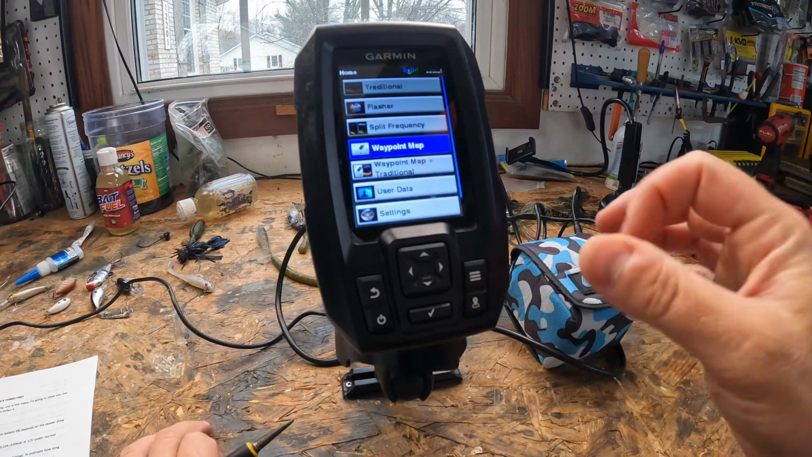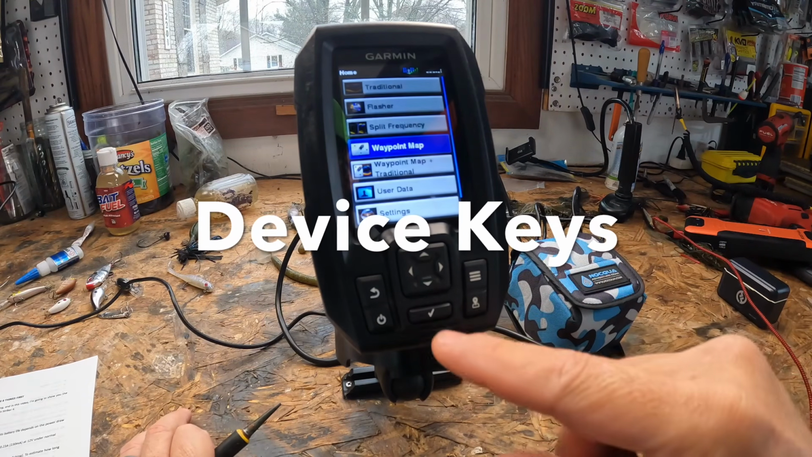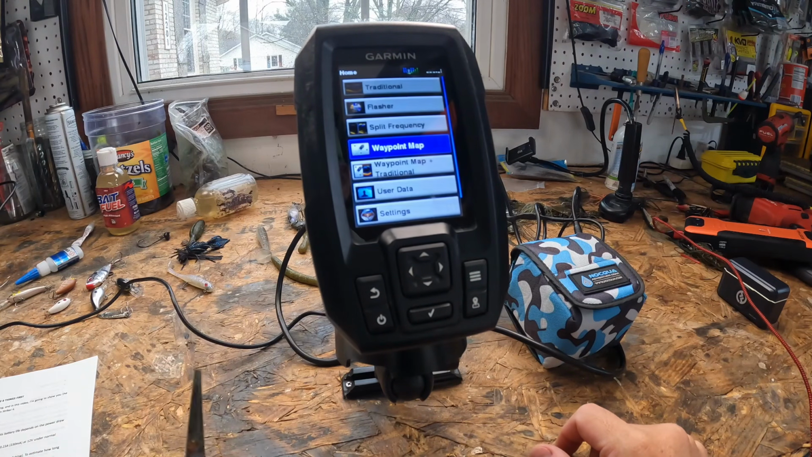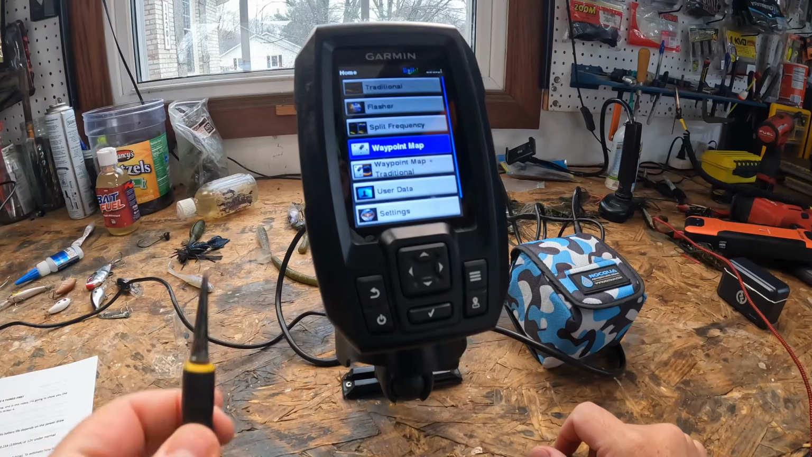All right, now let's understand the device keys and some of the hacks behind them. This is going to be your return key right here. Of course, you push it, it goes back to the previous screen. However, if you hold it, it'll return to the home screen. So a little hack there.